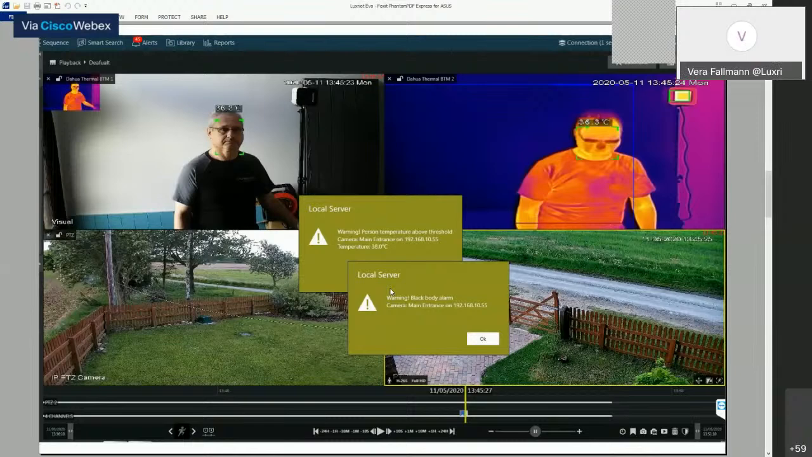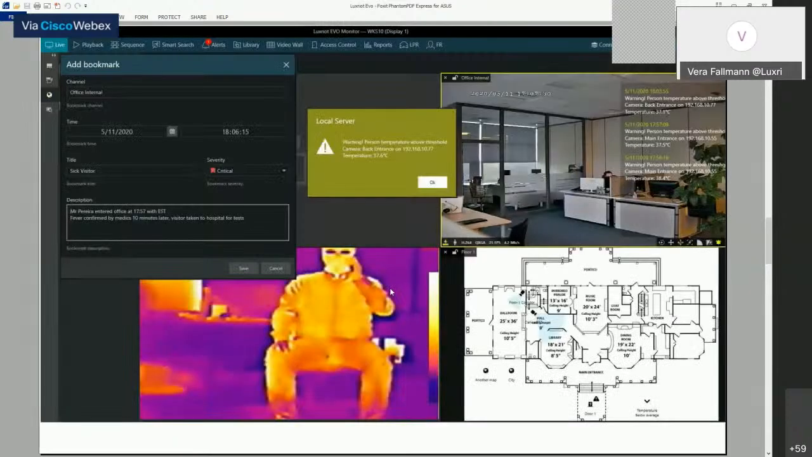Let's have a look at how it works. For instance, the LuxRide system is deployed in combination with Dahua thermals. So the Evo server records streams, normal and thermal, and metadata for further review as proof or evidence, and then sends over the video feeds to the client. A complete set of integrated events and metadata can trigger configurable automatic and/or semi-automatic actions. These events typically include absolute temperature reads, over and under threshold temperatures, as well as blackbody malfunction notifications.